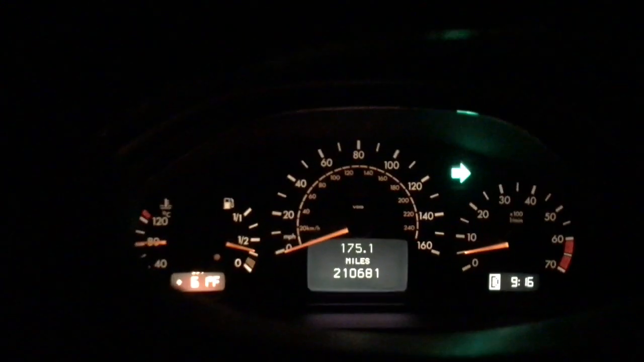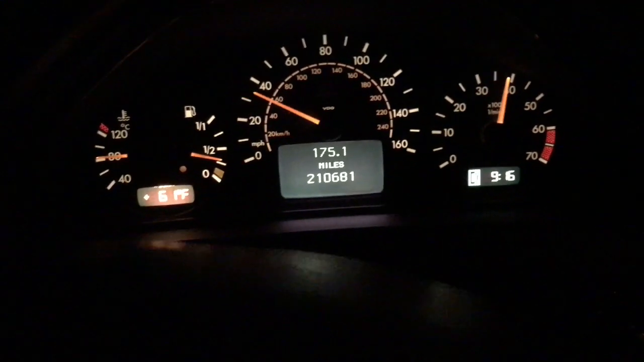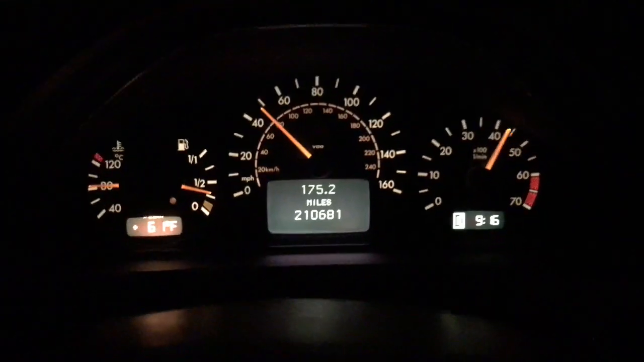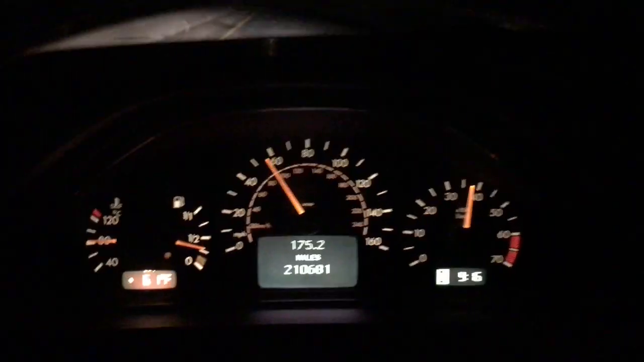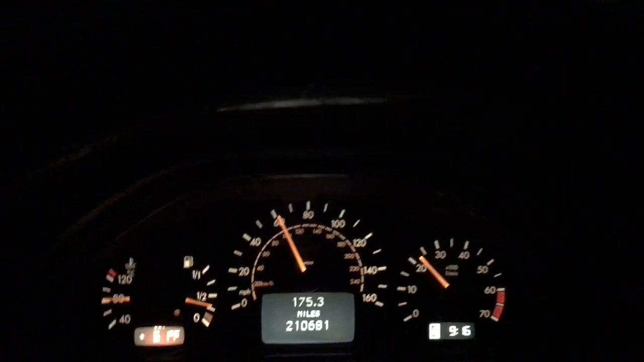I'm going to do a 0 to 60 in winter mode, because when he traded it into me, he was driving it in winter mode, which is basically a start in second gear. So I floored it, and I still got wheel spin. And she still gets up and hauls butt.